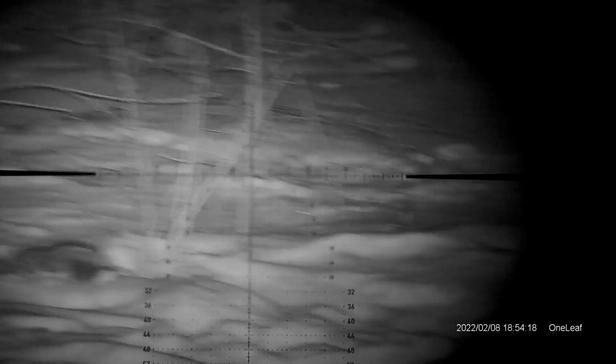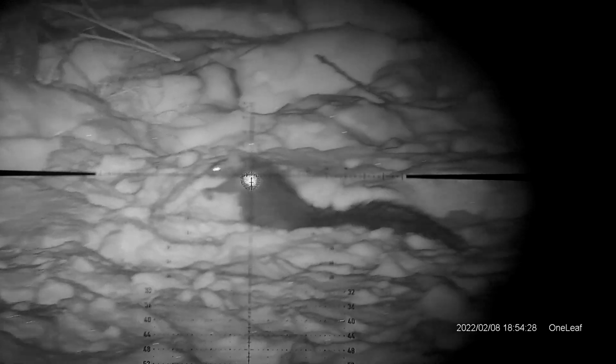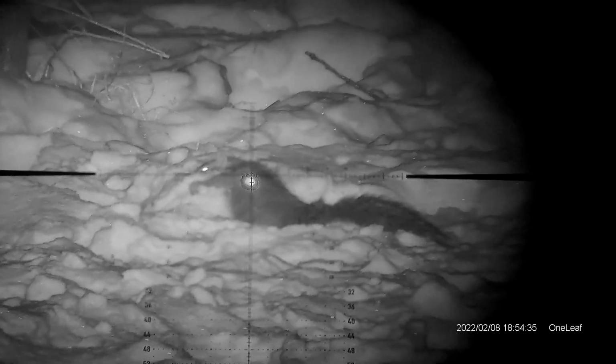It'll be good to get some actual use on it. There's my other squirrel. And since I still have a round in the chamber... Oh, also, this thing has a laser. So check this out. And I already zeroed it, so let's whomp him one since I want to get this round out of my chamber before I go home. Smashed.